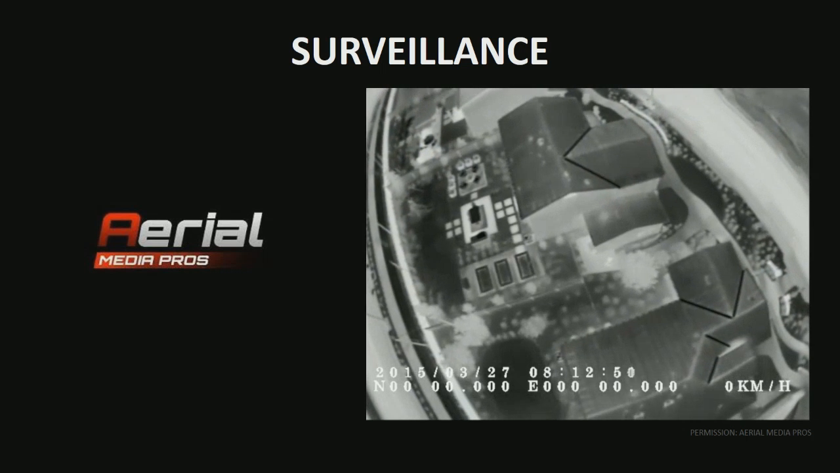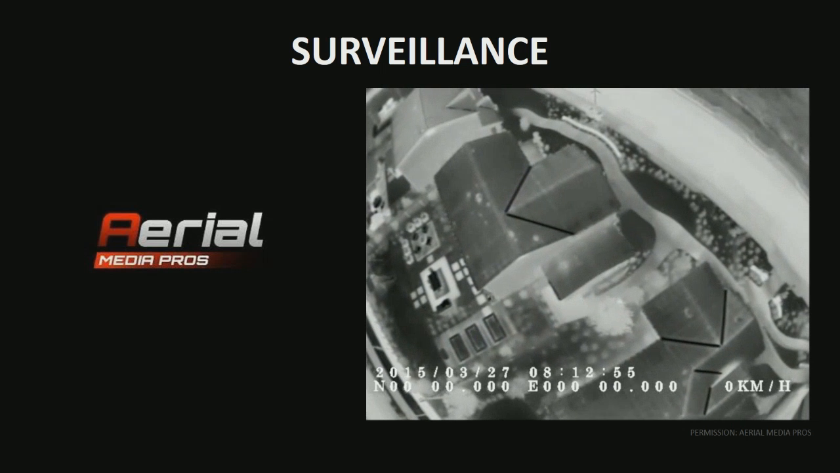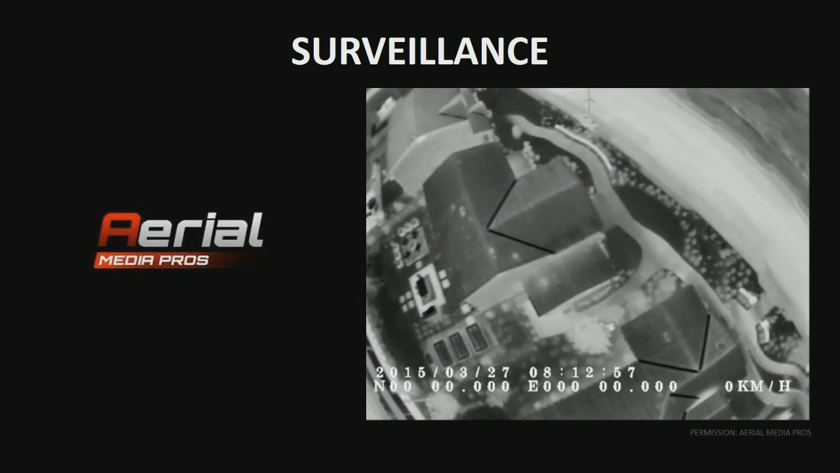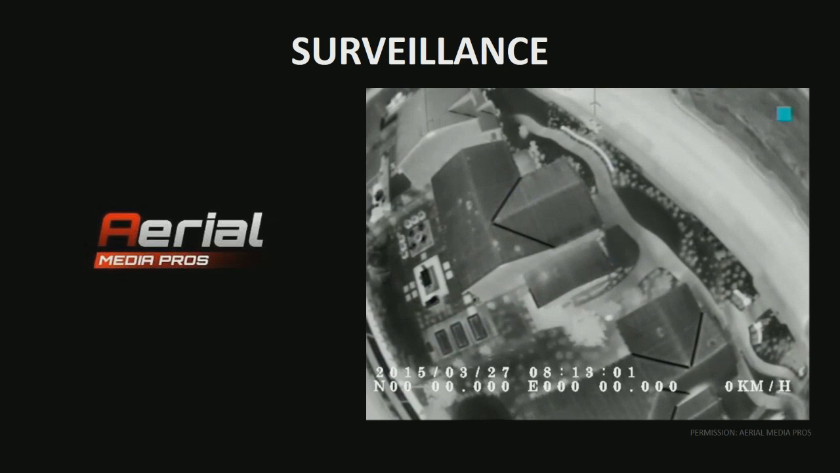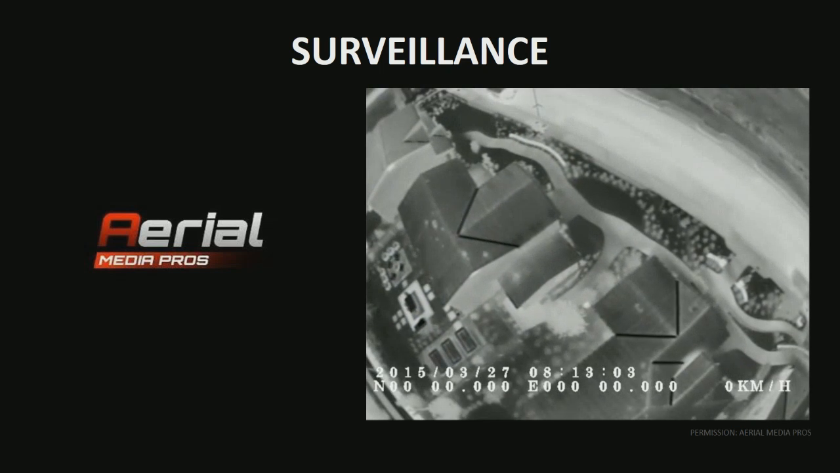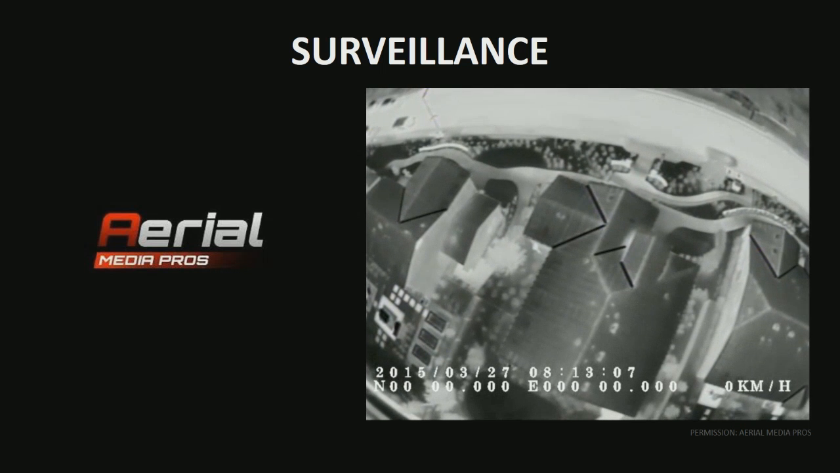So with this data, you're able to know the point of entry. You're able to know how many people are involved. You're also able to know if they go into any buildings, where they went into the buildings, and how many people went into the buildings. So this is creating a safer environment for security officers, police officers that might respond to the scene, and is becoming more prevalent, like I said, in ports, seaports, and also in large corporate campuses.